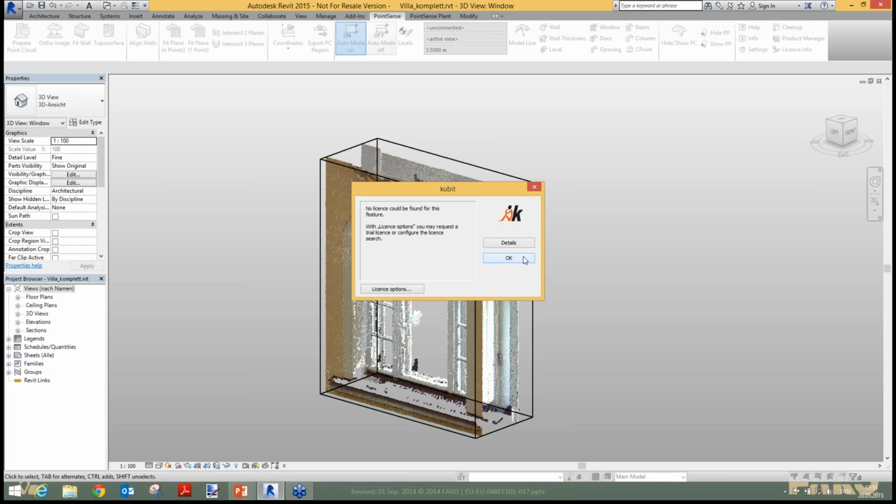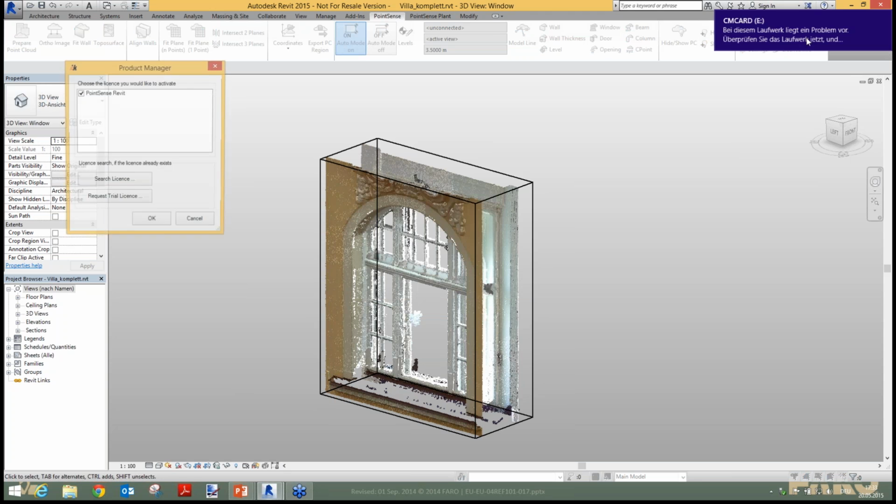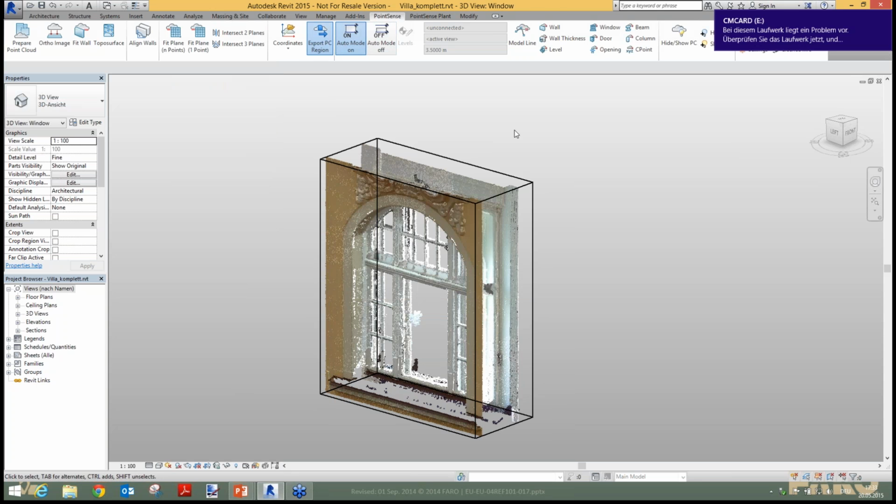Oh, what's now? My license is lost. Yeah, now it works. Okay.